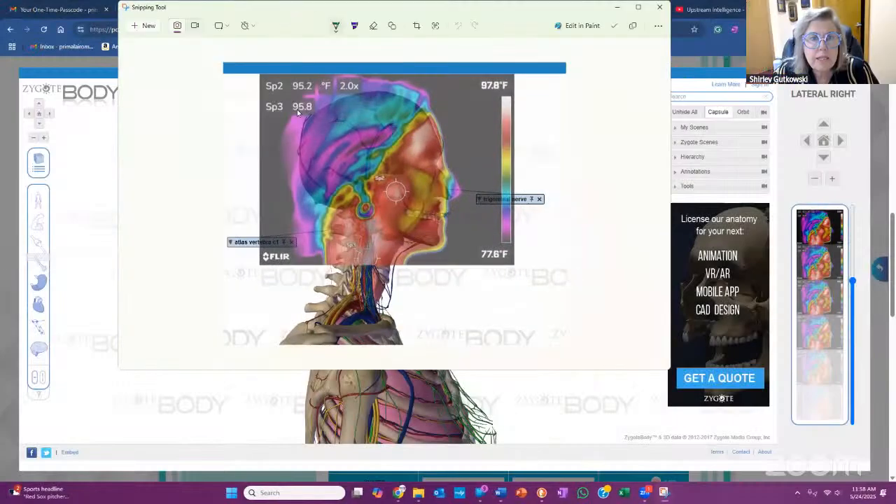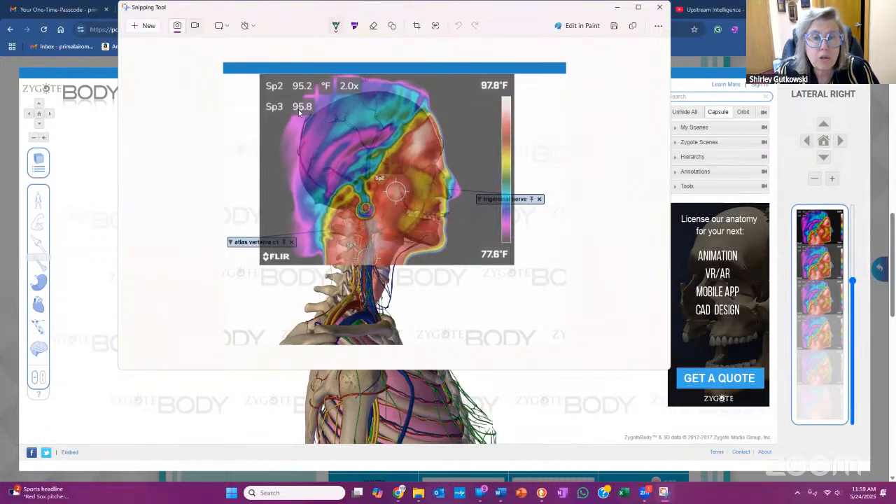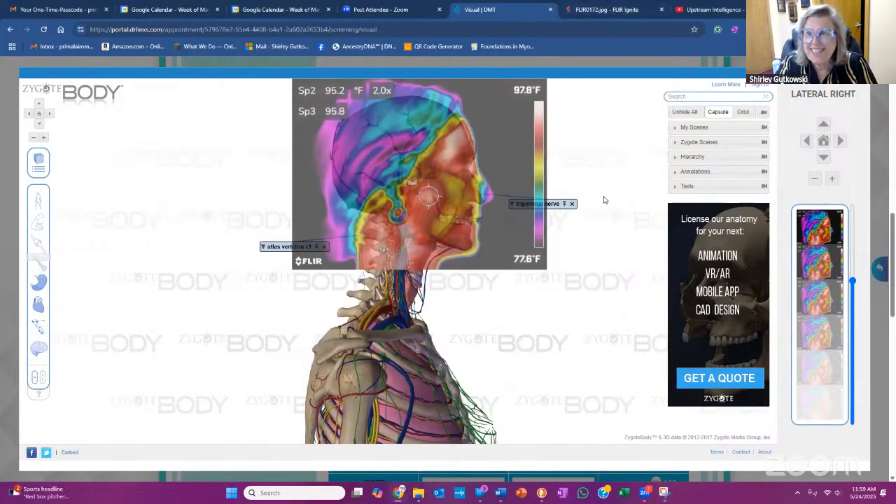And then this is the temperature of this white spot. So if the body is 98.6, these are cooler than that, but her body temperature is down here. So her body temperature is cool. So that might be a good thing to do, is just to do a generic spot. Okay, I'm talking and I'm making sense to myself, but I'm not making sense to anybody else.